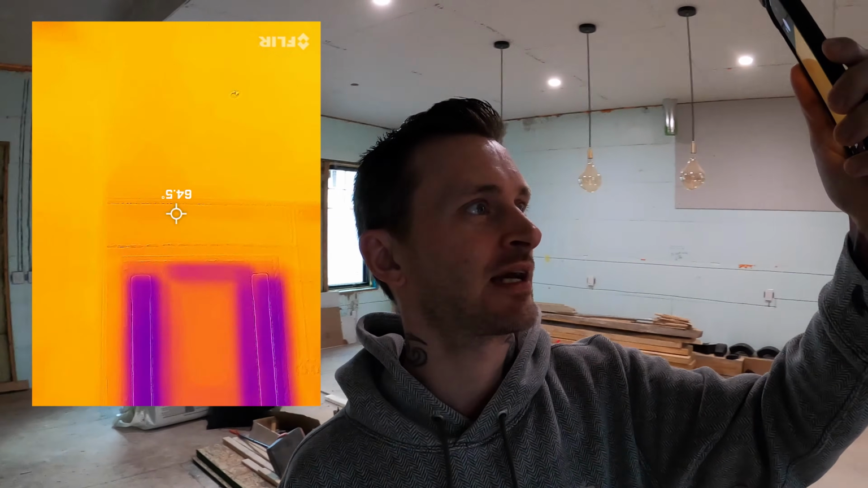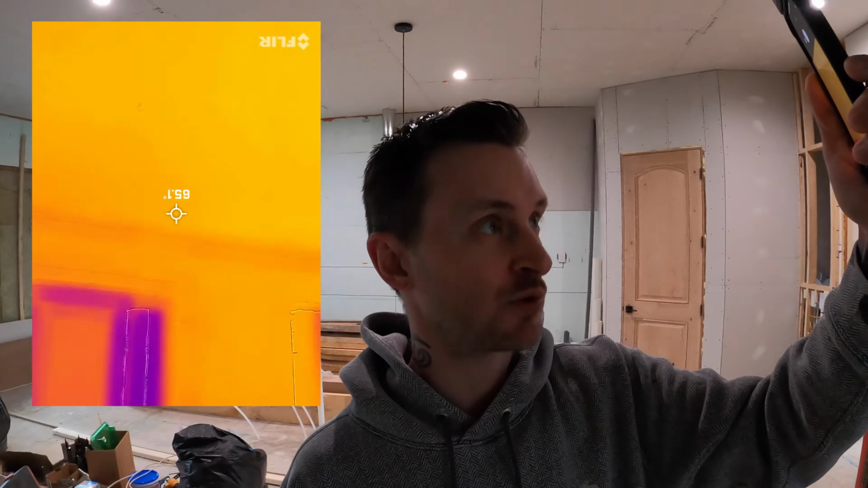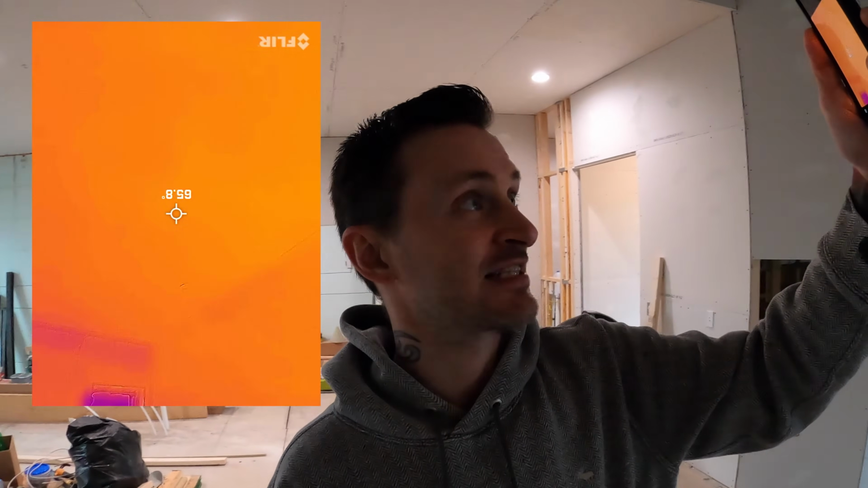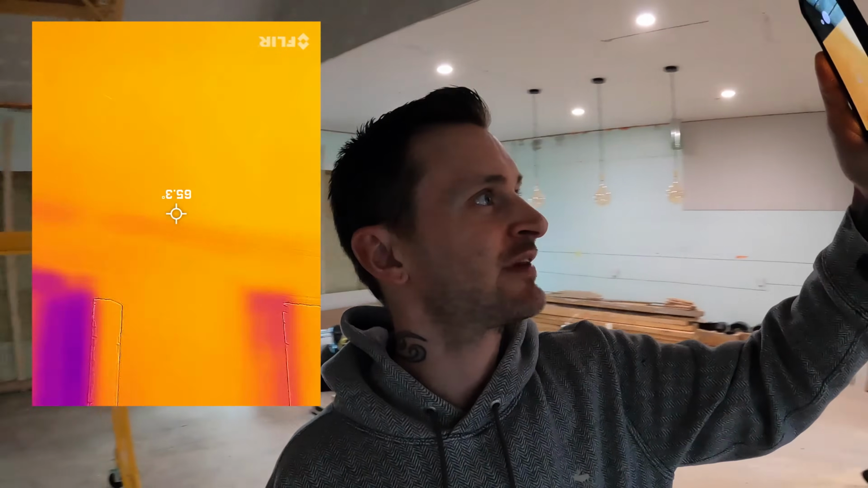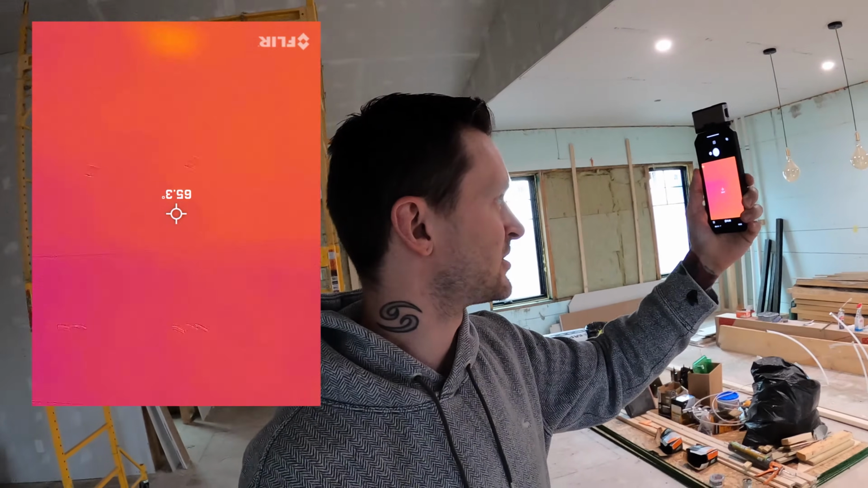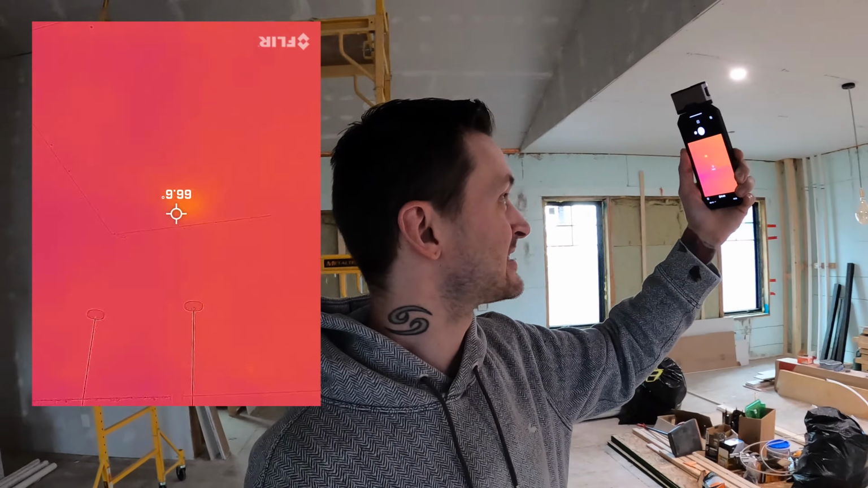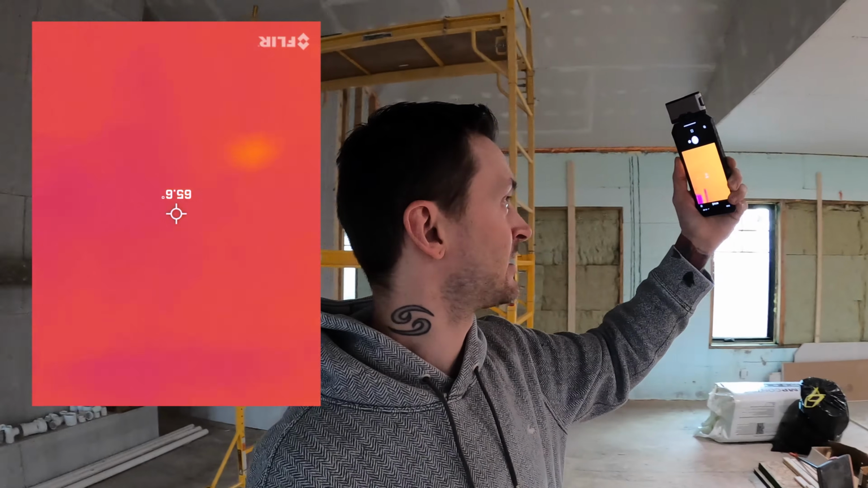This is the first time I'm actually looking at this. And so far it does adjust itself accordingly, kind of on the fly, especially when there's cold spots here and there. It adjusts the camera accordingly, but it looks like we're a good 60. Wow, that's weird. We're getting 65 degrees, even though that thermostat over there is showing 62. 65 in the basement, or at least above the basement over there, and all the way over there in the kitchen, 64.6. So besides these lights being a little bit warmer than everything else,